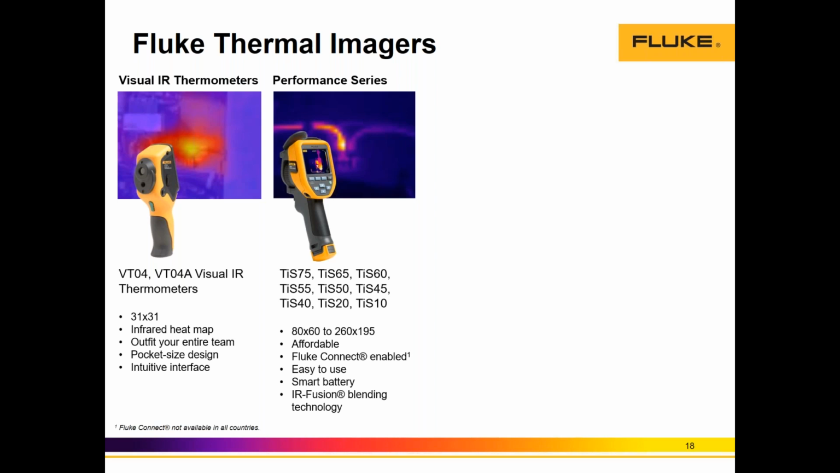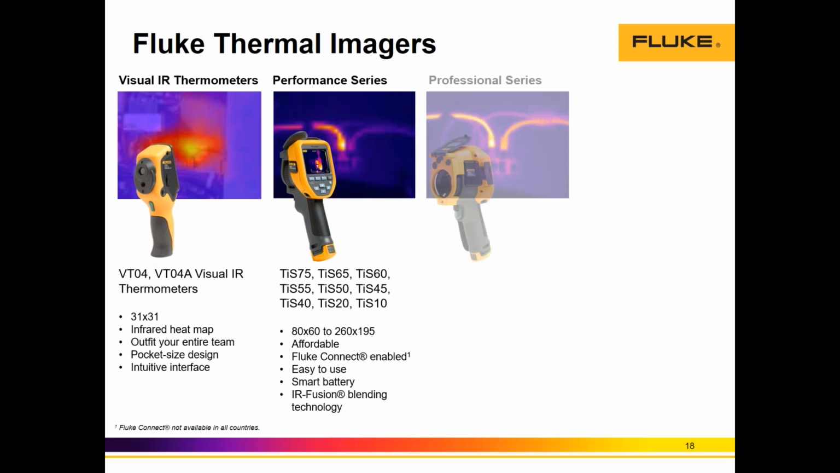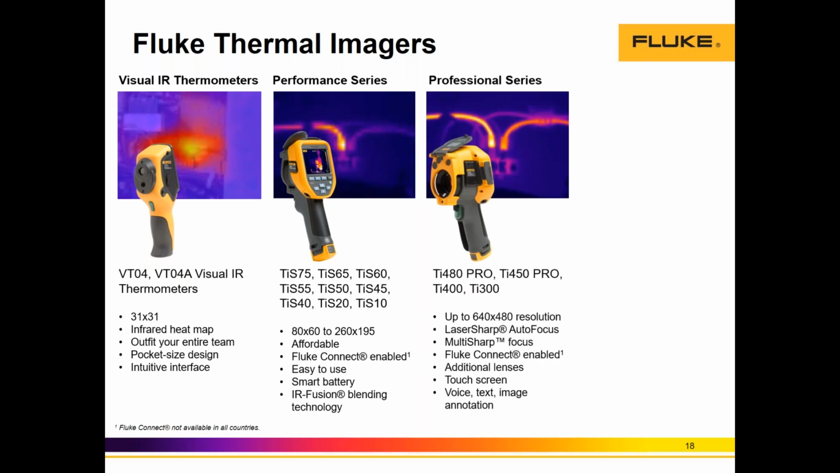We have the Performance series, which is very popular in the low-end utility segment, in distribution primarily, and also in the HVAC market. This is used as a troubleshooter. From my experience, it's the perfect IR troubleshooter. Then we have the Professional series, which is our most popular camera. This is a troubleshooter and specific domain application camera. It is very popular in utilities and in oil and gas, and it's a bundle. It's used as a troubleshooter for heavy industrial facilities maintenance, but also for specific applications. This is due to the high resolution provided, combined with autofocus or MultiSharp and the Fluke Connect capability.